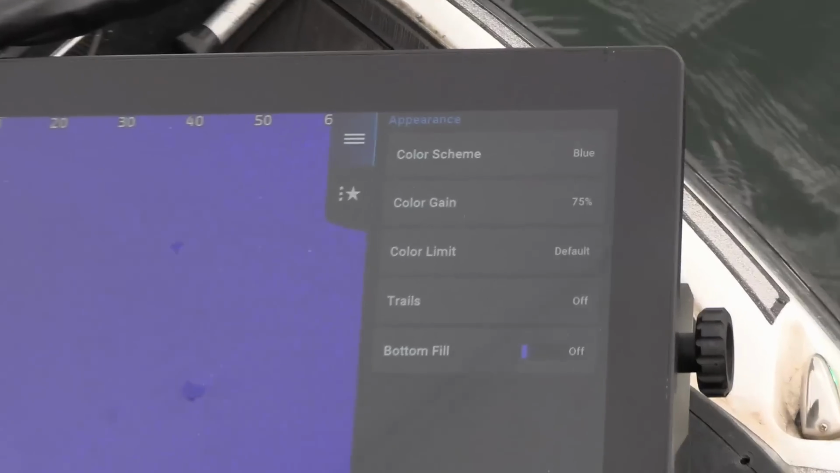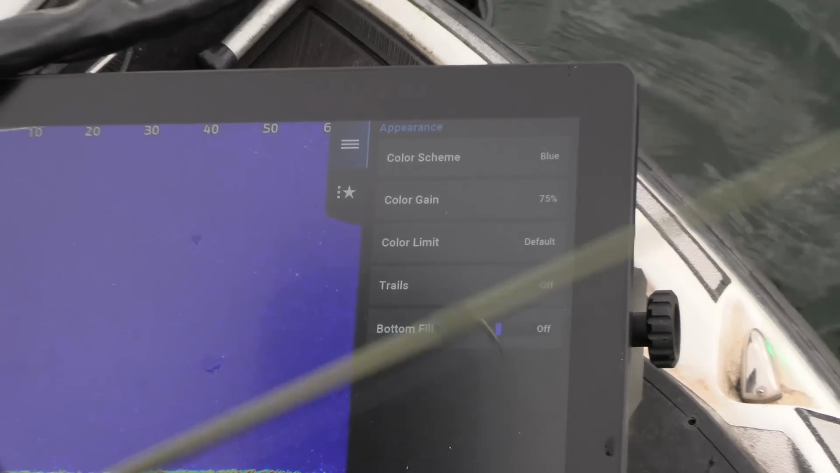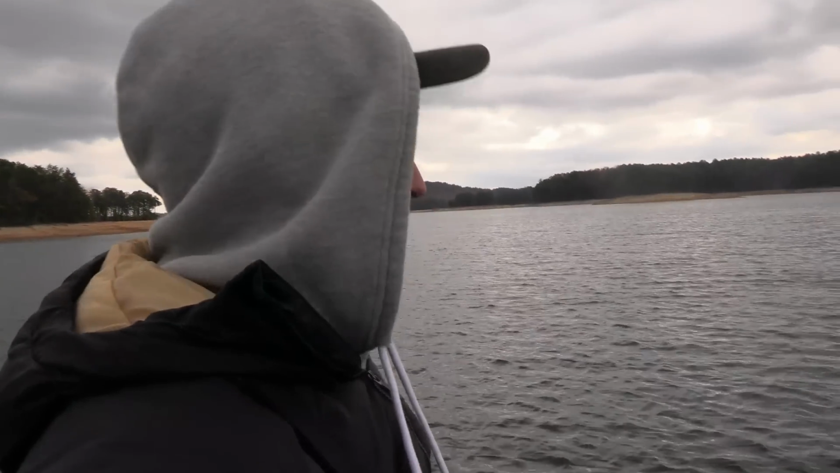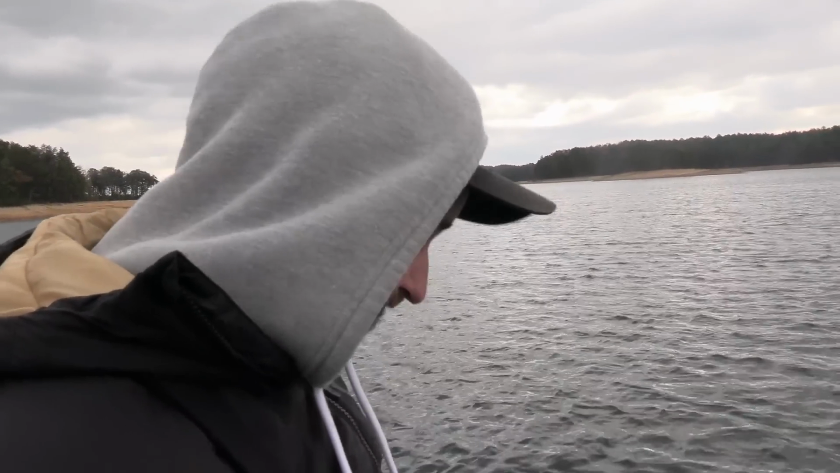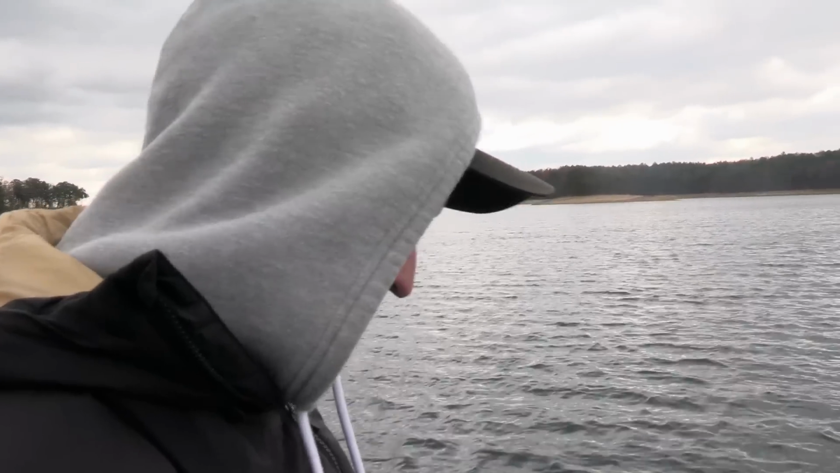And I turn off the grid because that's just too much going on the screen for me. It bothers me. I'm a little OCD about it, but like I said, settings are pretty simple. I don't ever really change them. I like to keep it pretty consistent. I've learned what everything looks like, size of the fish with these settings, so that's why I don't ever change it.